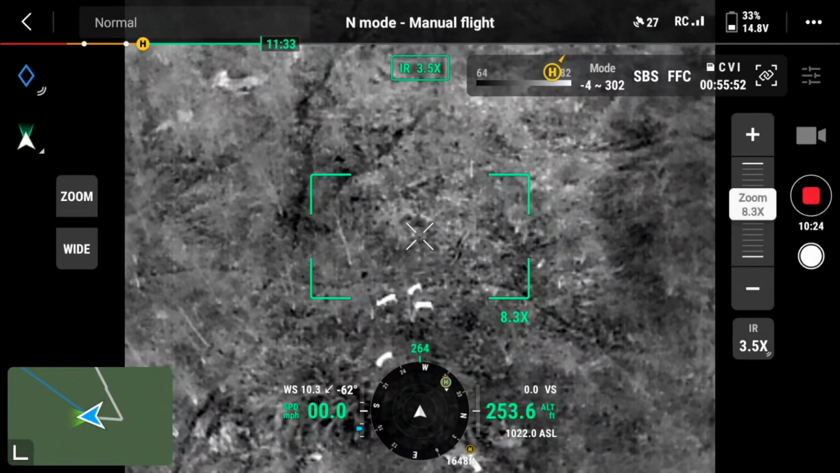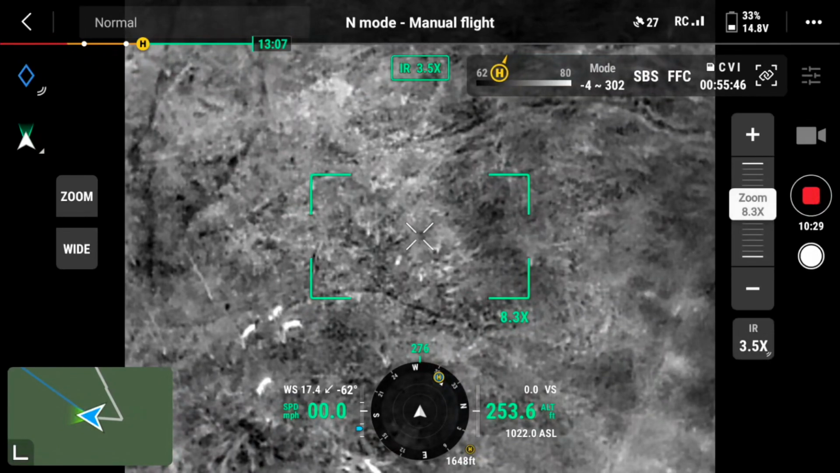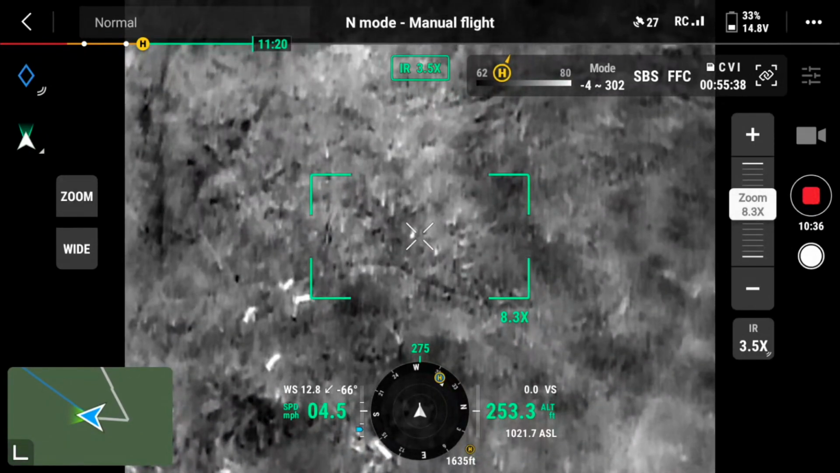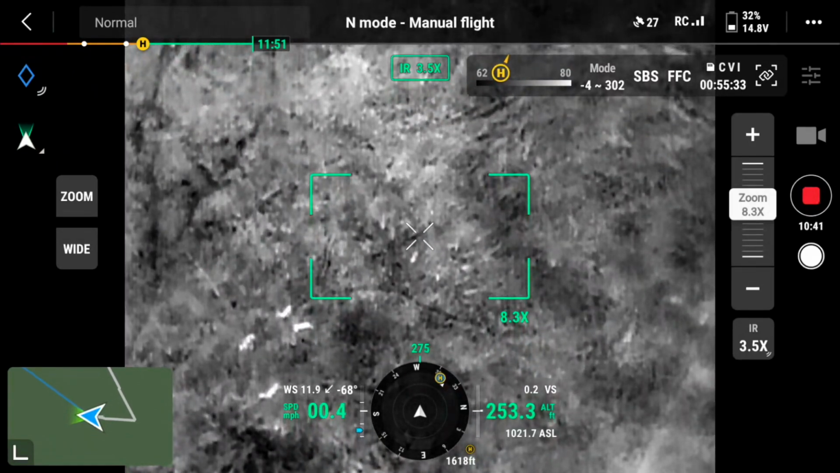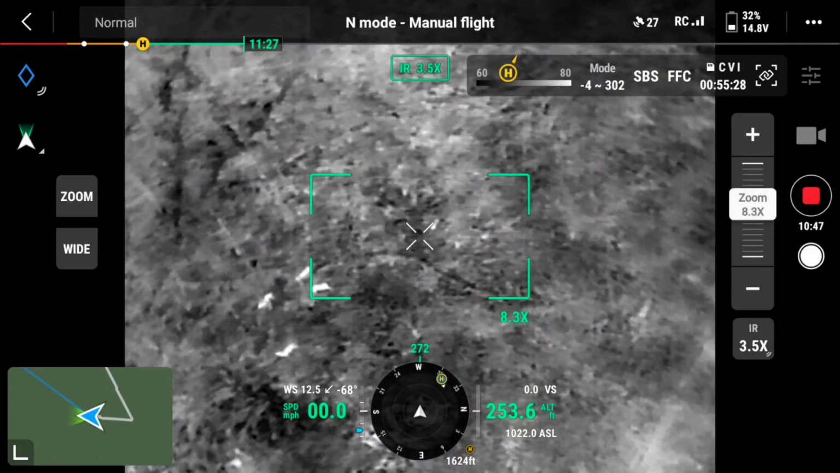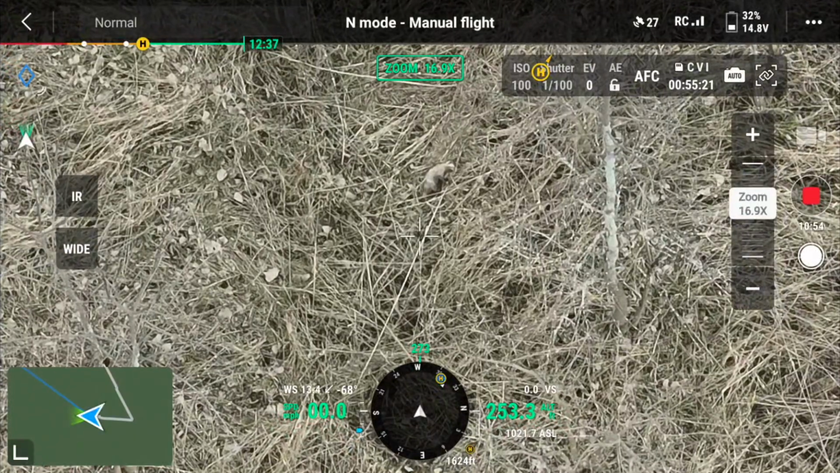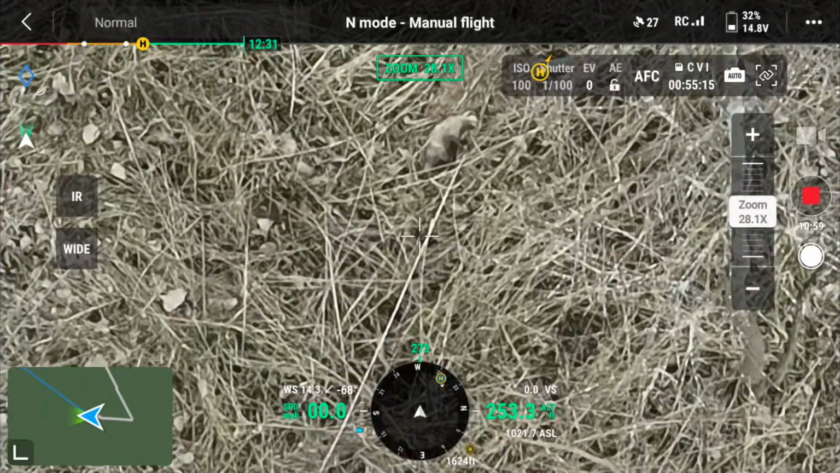With the RC controller, in the lower left corner is a map. There are some camera selection modes. You see zoom and wide. Zoom would be the zoom camera, wide would be the wide camera. And I'm in IR mode right now, so you won't see that available. But as I switch out of IR mode, you will see IR pop up as a selection there on the left edge center, like it just did. So now we have selections for IR or wide, and that's because I'm in the zoom mode. And here's that weird object I was talking about.